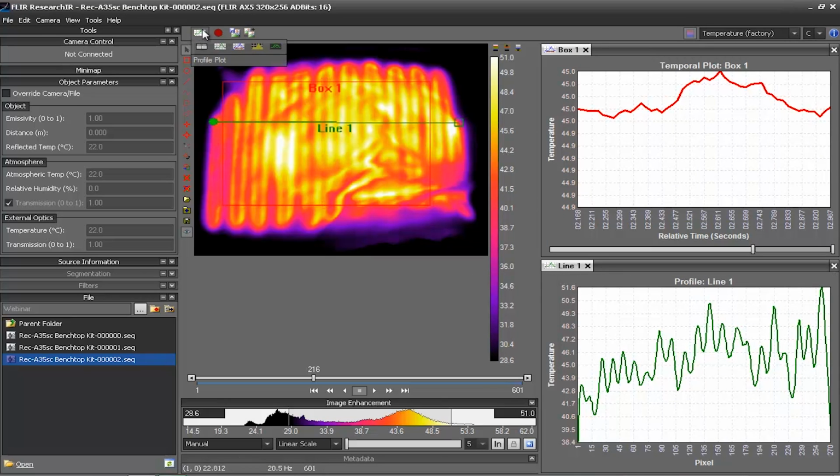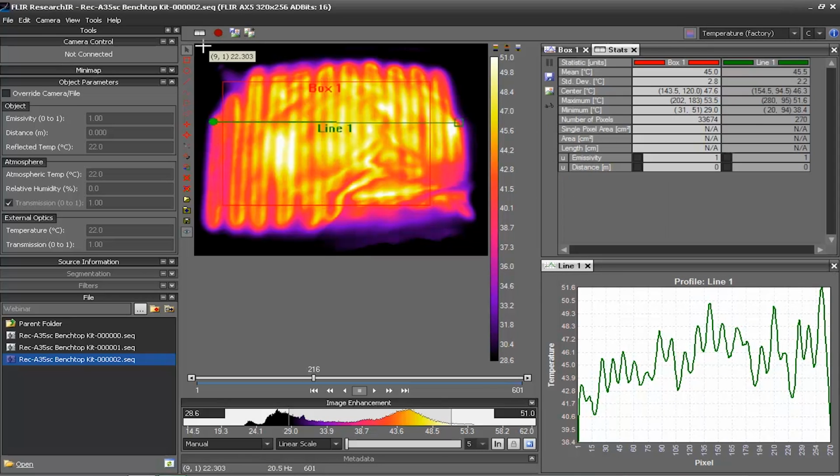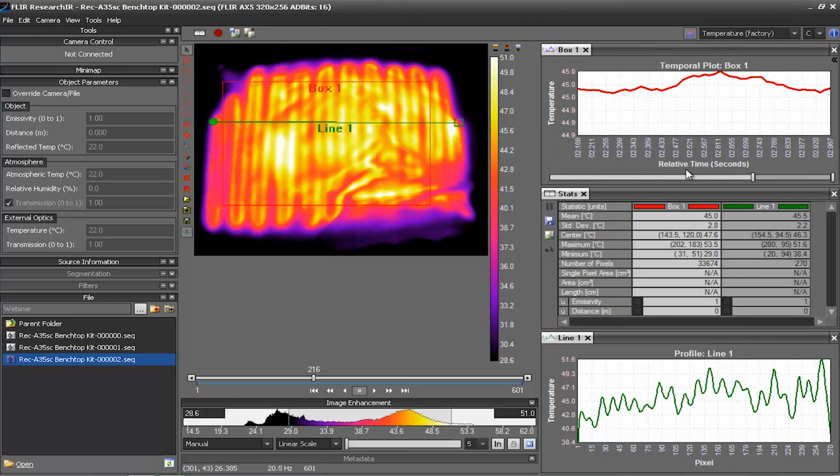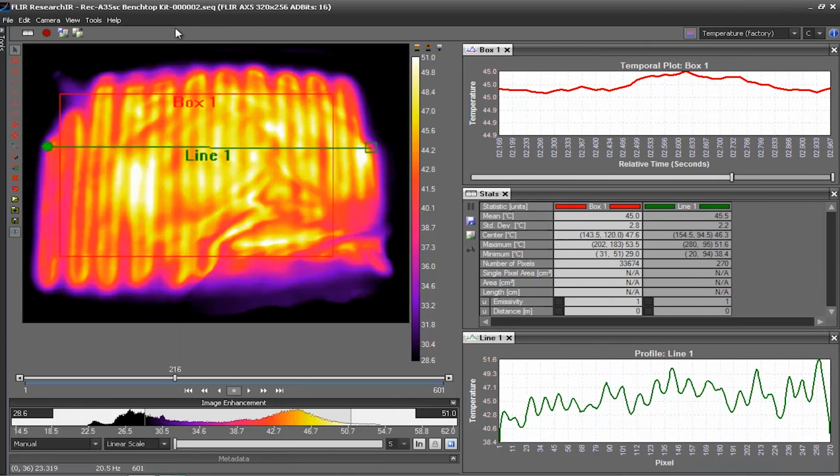Let's also take a look at the stats viewer. And again, I'm going to throw that over here to the right and then pull it down and dock it right here in the middle so we can see both at the same time. If I want, I can hide the window off to the left, and now I get a nice big screen with my thermal image and the movie playing back and all my different charts and graphs off to the right-hand side.